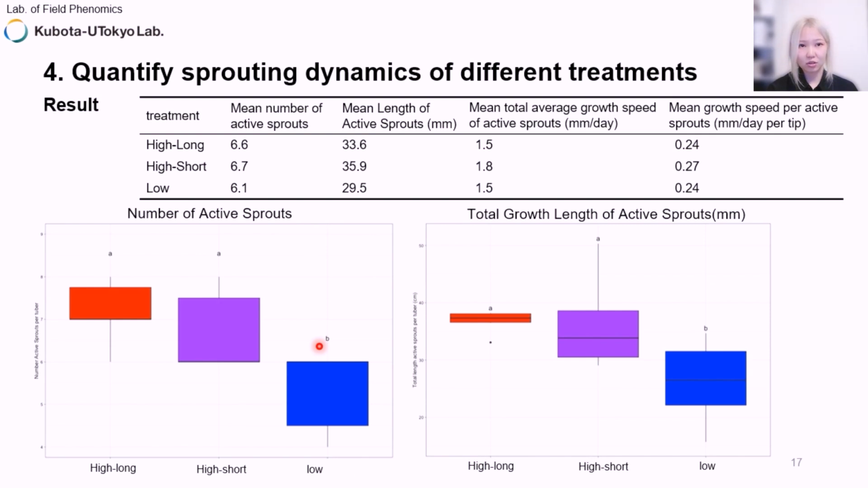Additionally, the total growth length of the active sprouts in the high temperature groups is also significantly greater than in the low group.